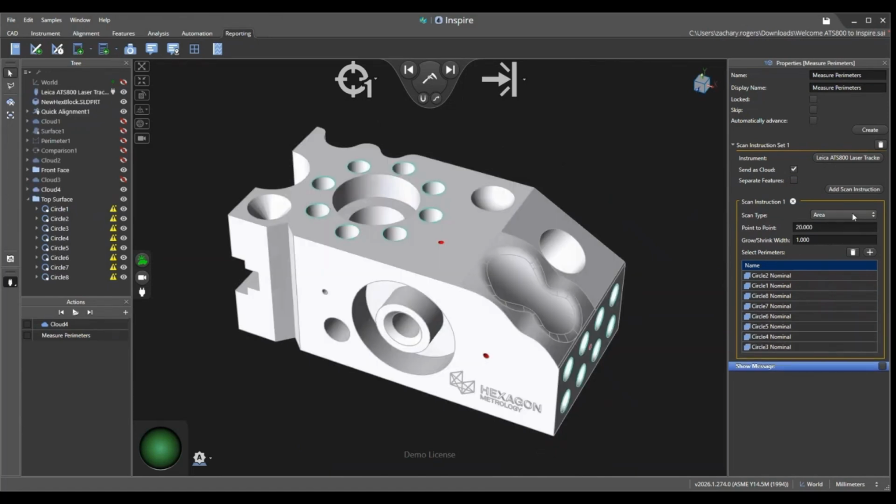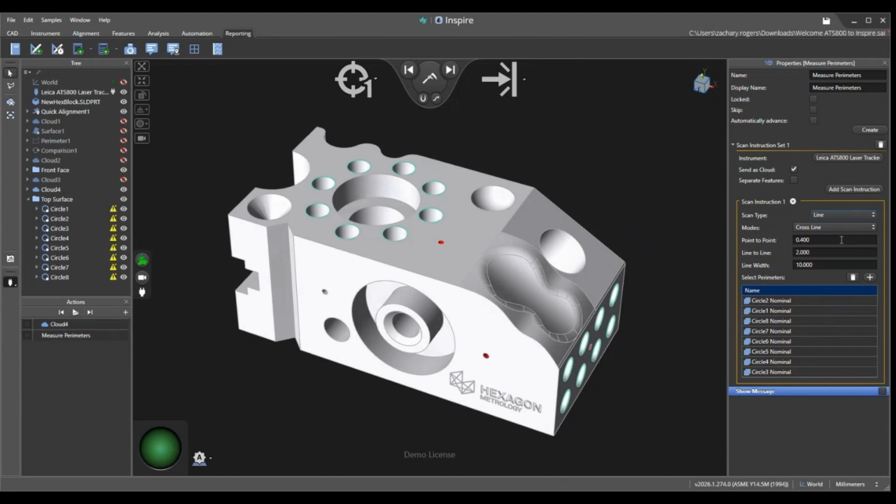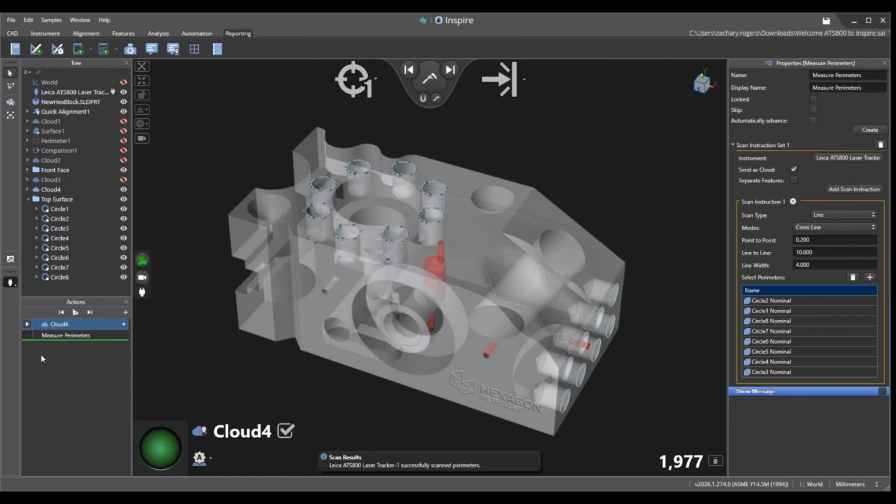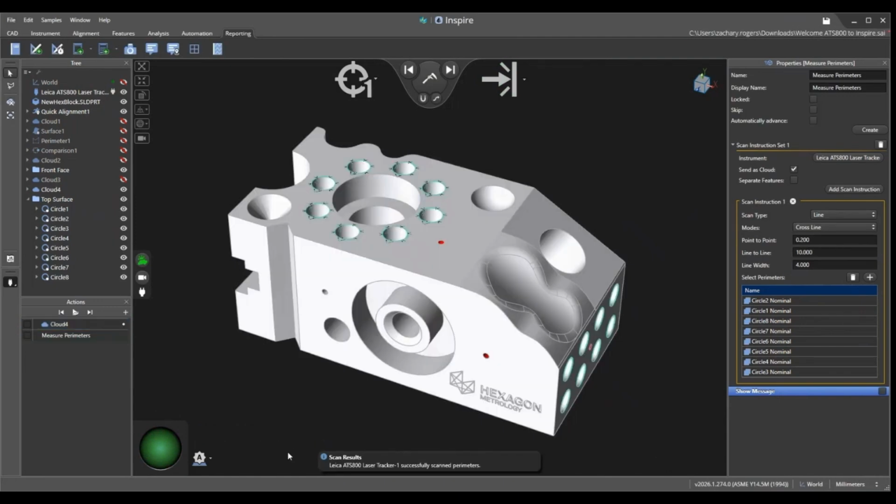I then set my options. Here I'll use a cross-line scan with relatively tight point-to-point spacing. And then I can run my actions. In my actions, I first set the active measurement target to be Cloud 4, which is already the input for those circles. So all the circles will be extracted from the measured cloud as soon as scanning is complete. And after just a moment, scanning is complete and all my features are measured.